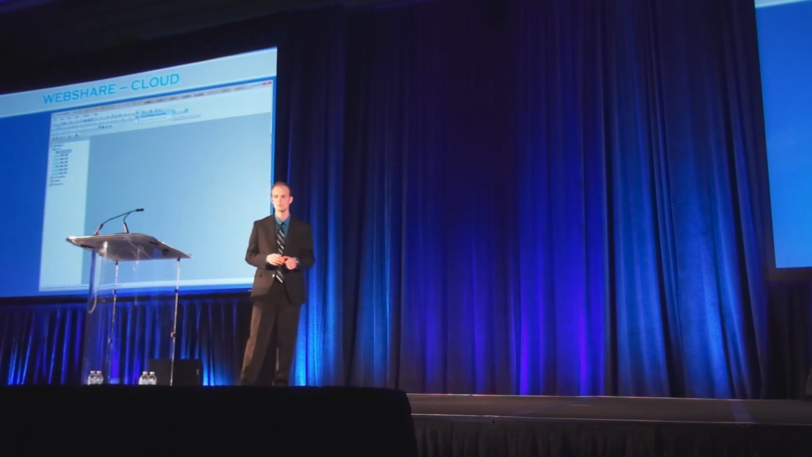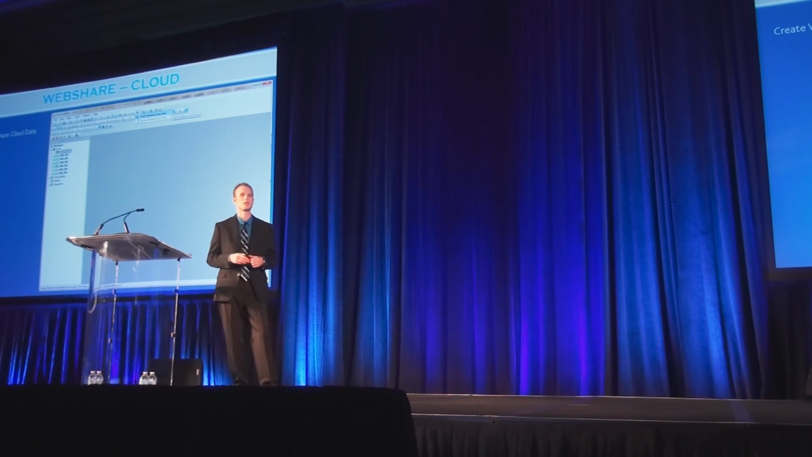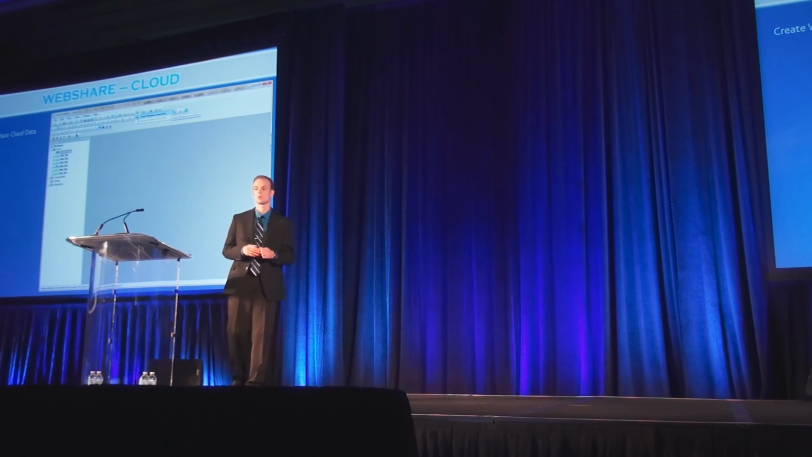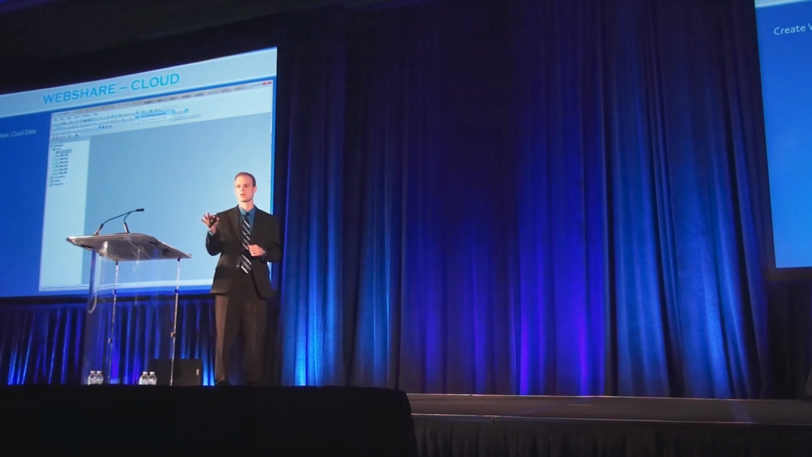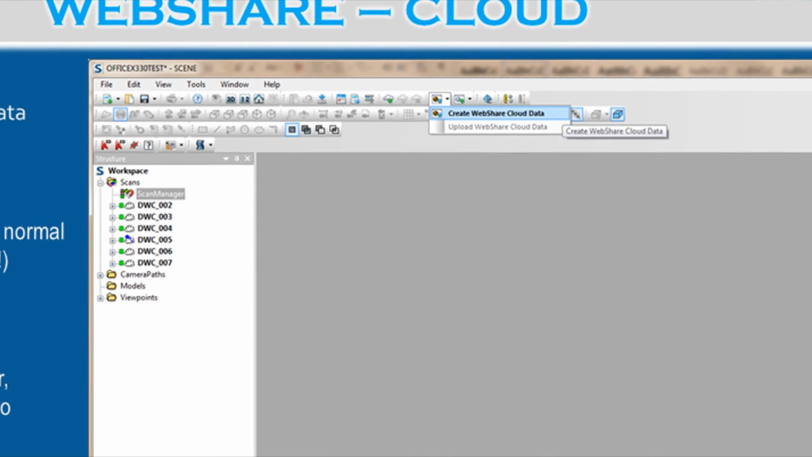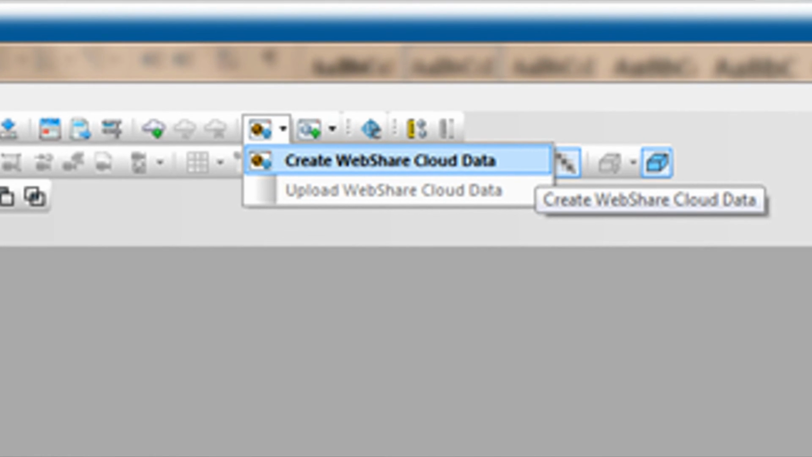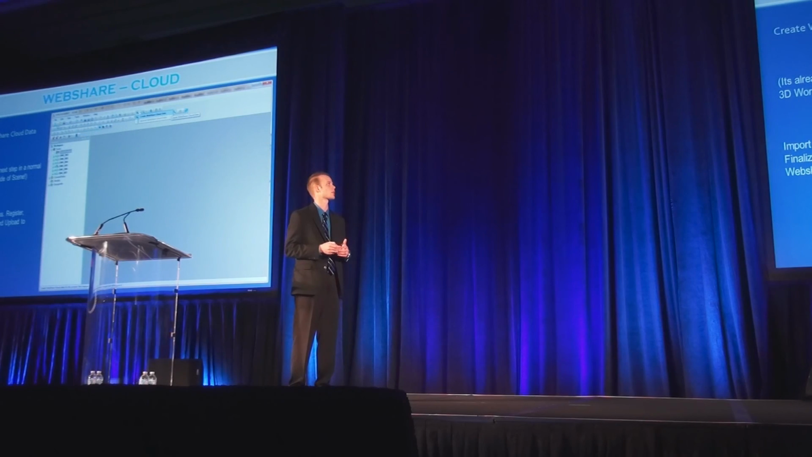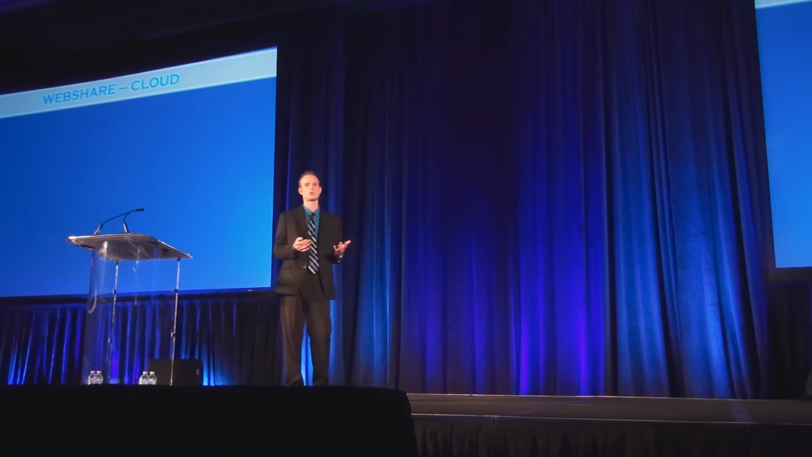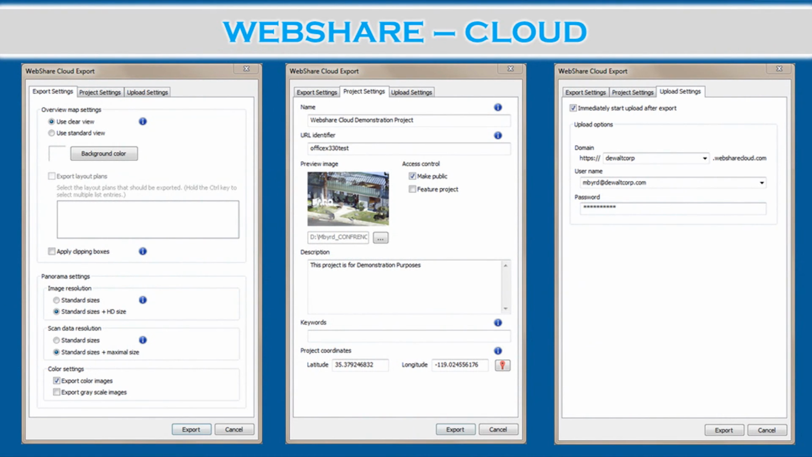So in Scene, the process to get your project created and up to WEBSHARE Cloud is very simple. Once your project is finished, you can see there's just the option to create your WEBSHARE Cloud data. So you've imported, processed, registered, finalized, and directly from there you just create the data and it uploads to your WEBSHARE Cloud site. So you've got multiple options for WEBSHARE Cloud.